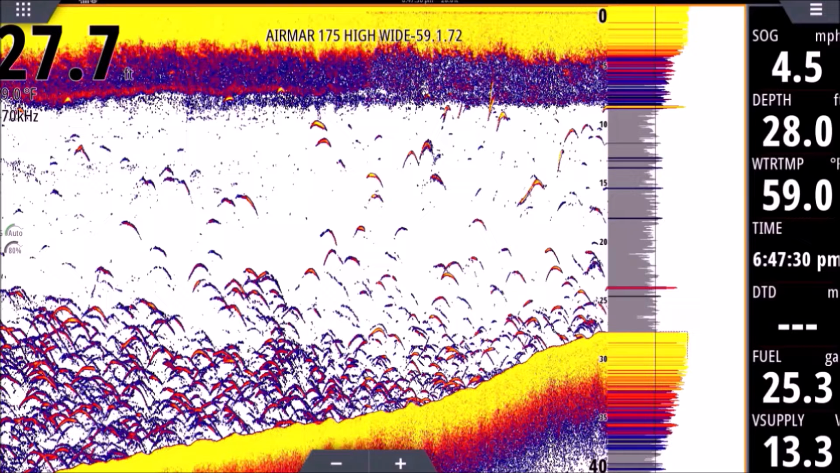Also, the strength of the return. You'll see some of these returns here. Some of these arches have yellow in them. If I see a lot of arches with yellow, that's a good sign. It usually means they're bigger fish. In this case, I know this was a lot of bait. I just know because we were netting it, we were catching it. So if you see yellow inside the return, that's a good sign. If you see a lot of arches with yellow, chances are those are bigger fish, stronger returns.